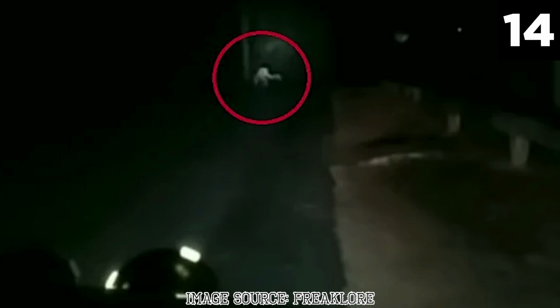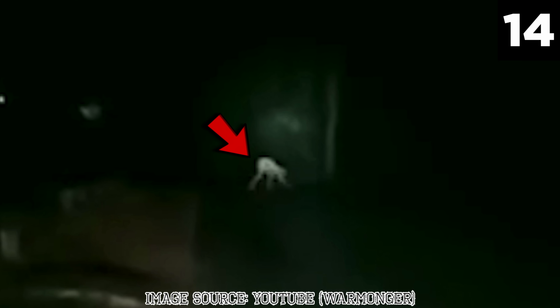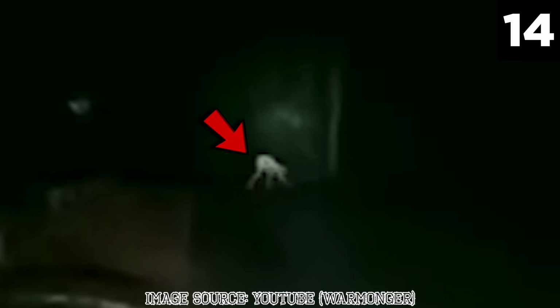Number 14. The Australian Skinwalker. In the remote expanses of the Australian outback, a chilling encounter with a mysterious creature might not seem out of the ordinary to those familiar with the legends and lore of the area. This particular eerie event was documented in a video posted online, in which a pale, humanoid figure was recorded moving through the rugged landscape. The video quickly went viral, with accompanying discussions running rampant alongside reposts and shares.